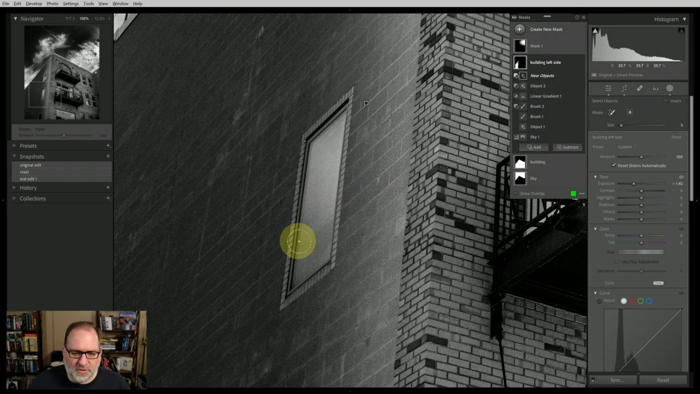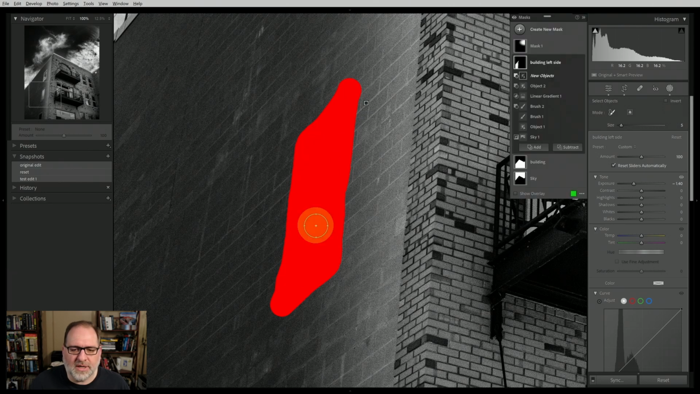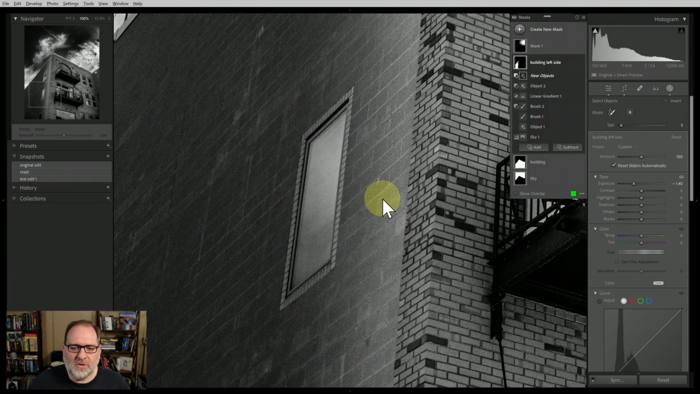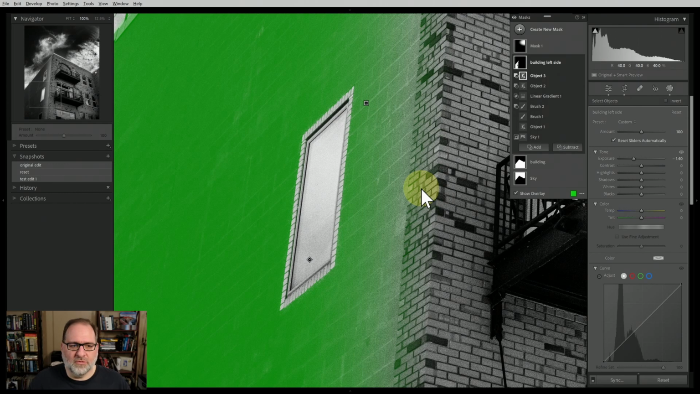and then I can come over to the window and I can draw on the window. And it doesn't have to be a perfect match, because what you're doing is you're asking Lightroom to decide what the edges are of this object. So now I will let go and we'll let Lightroom think for a minute, and then it will tell me what it thinks the edges are. And there we go. Showing the overlay. We'll turn the green overlay on, and now we can see Lightroom did an excellent job of highlighting this window and subtracting it from the mask, and therefore subtracting it from this gradient that I've built.